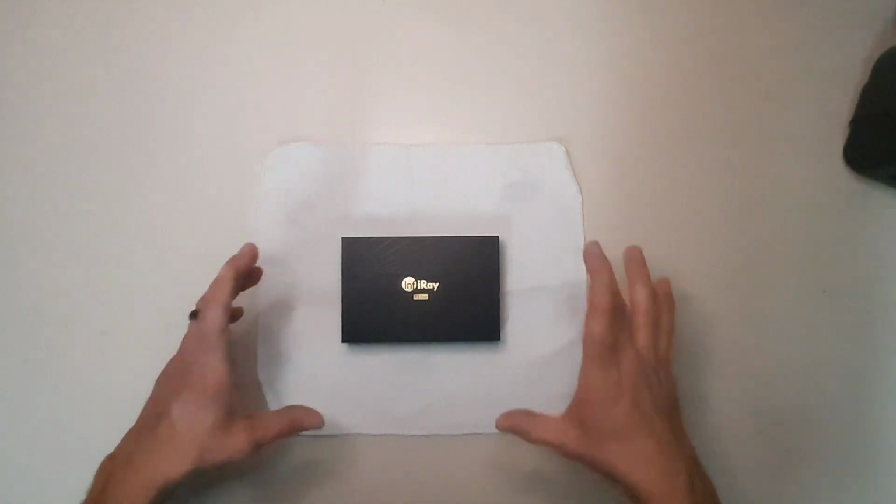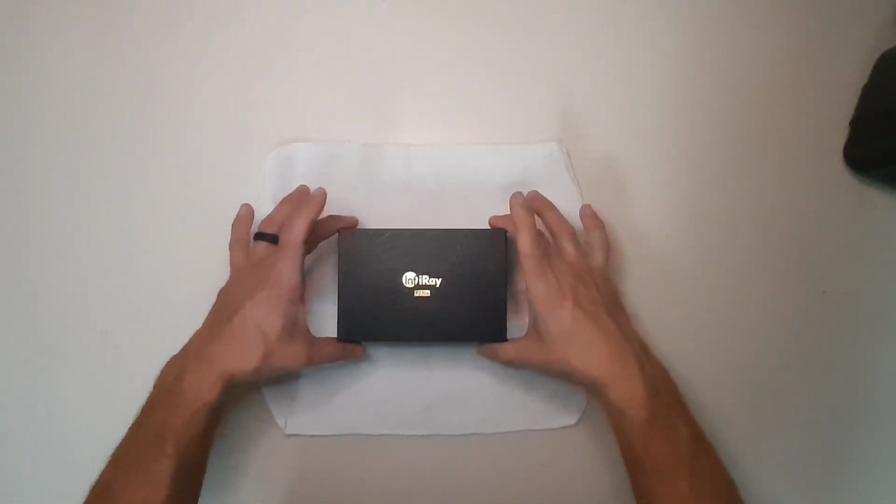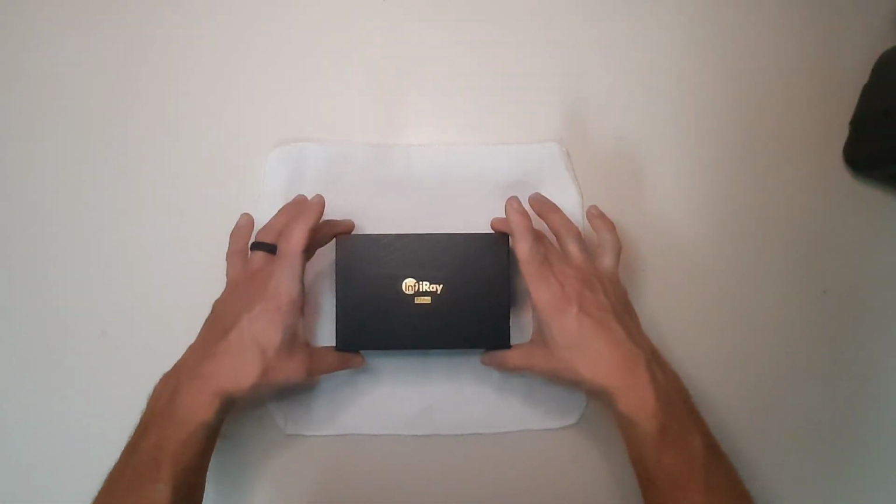We're going to be taking a look at the world's smallest infrared camera, the InfiRay P2 Pro. So let's get inside, see what we got, and put this guy to the test, see what it can do. Now let's take a look at what comes in the box. It's a nice sturdy box. This is actually where I've been storing the camera.